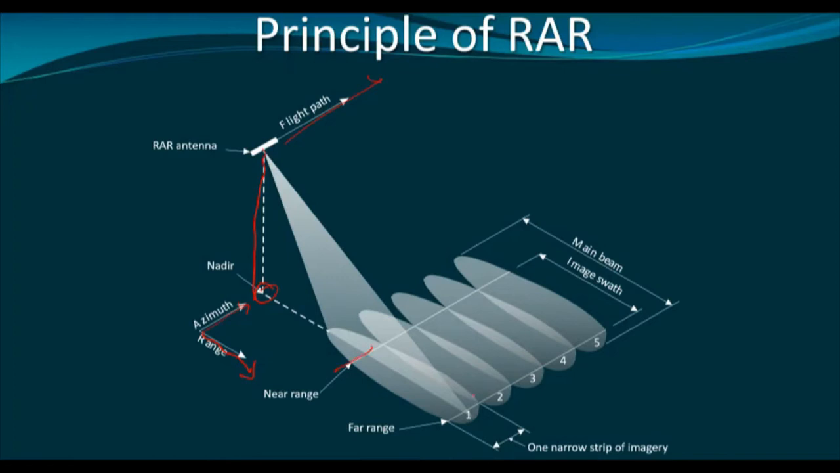This is the near range, this is the far range, and although the beam width is much wider, ultimately these areas will not be scanned, or these areas will not be illuminated. Therefore, the actual image swath will be much narrower than the actual beam width.